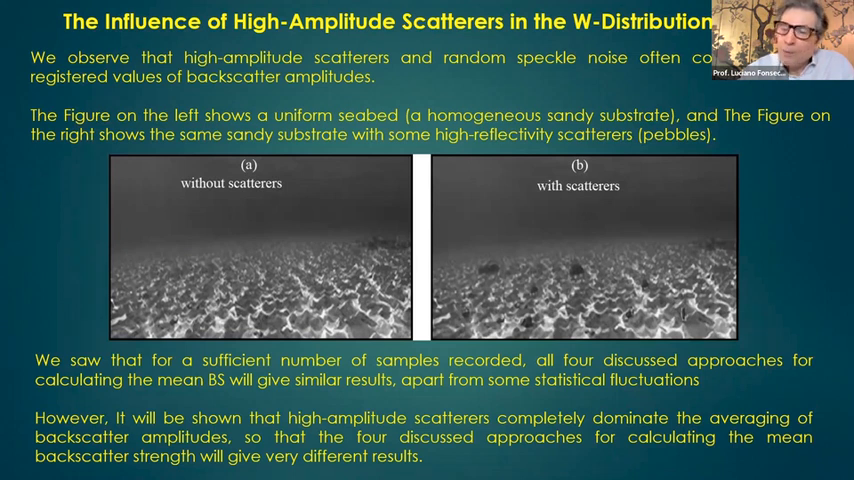We observed in the Bay of Brest and many places that we were surveying that the seafloor acoustic backscatter samples are contaminated with noise, and pretty often we got what we call high amplitude scatters. And it's very easy to see where they come from.